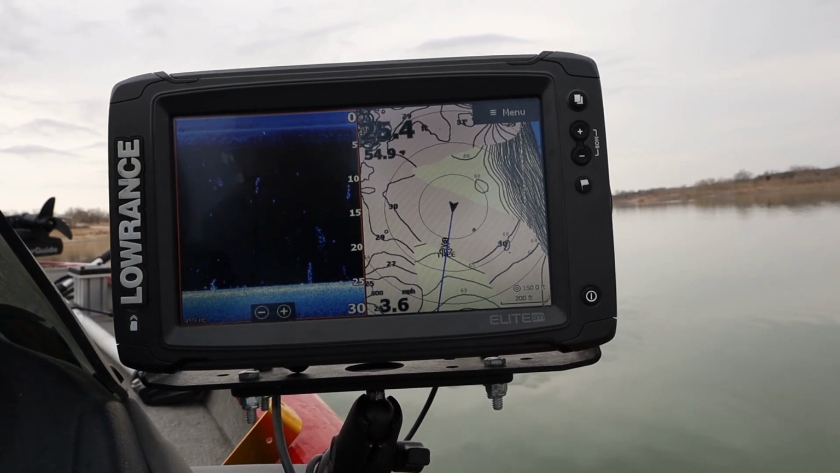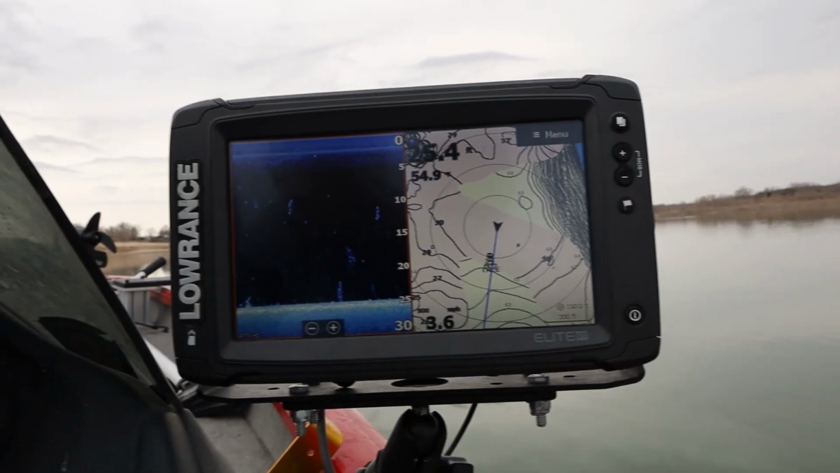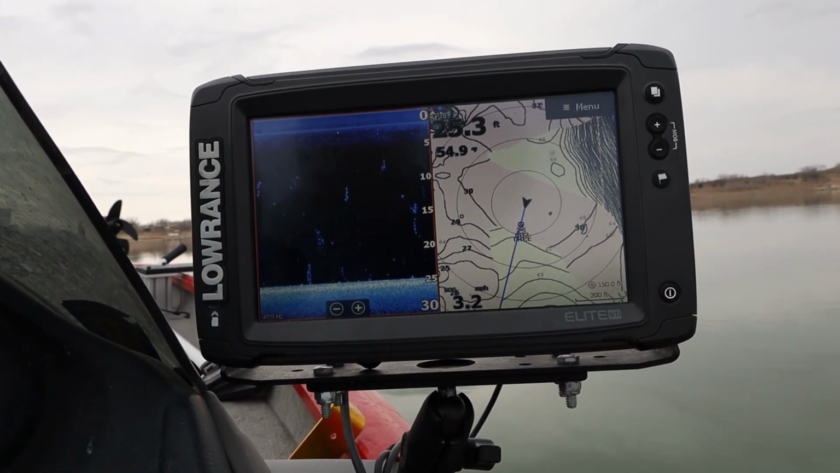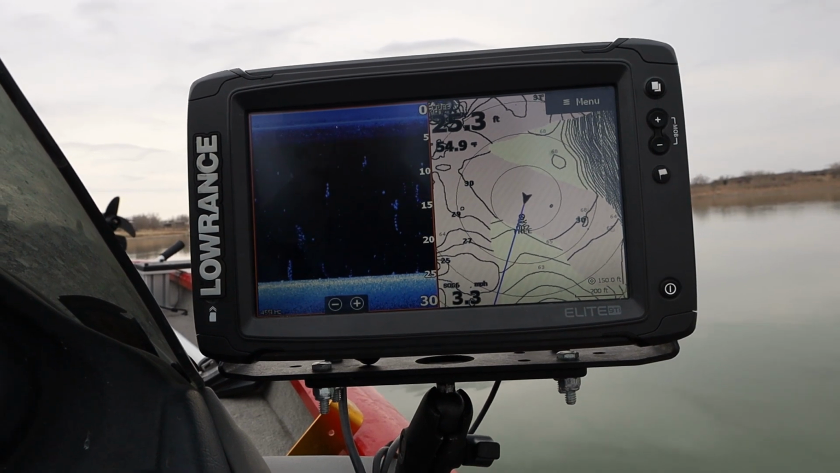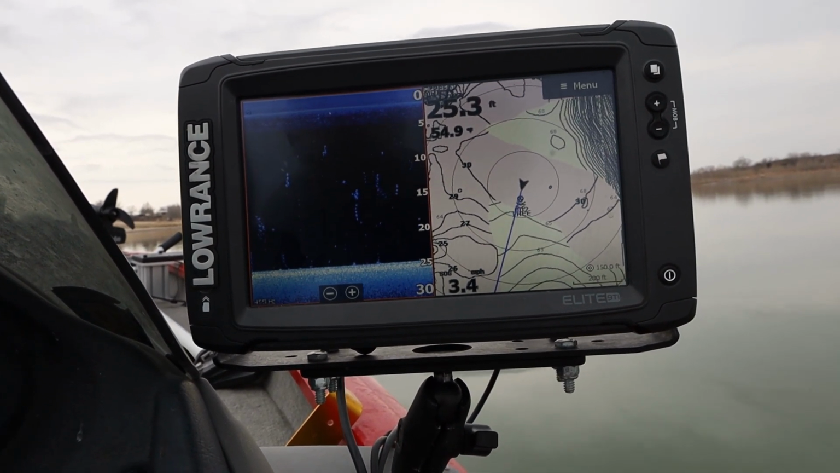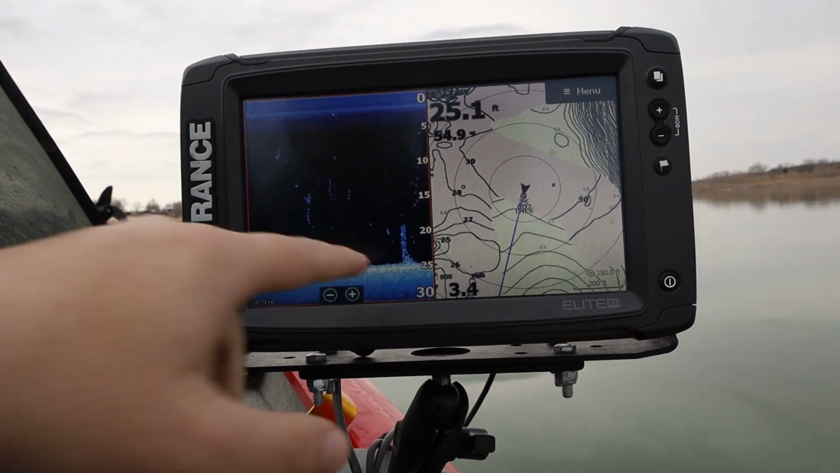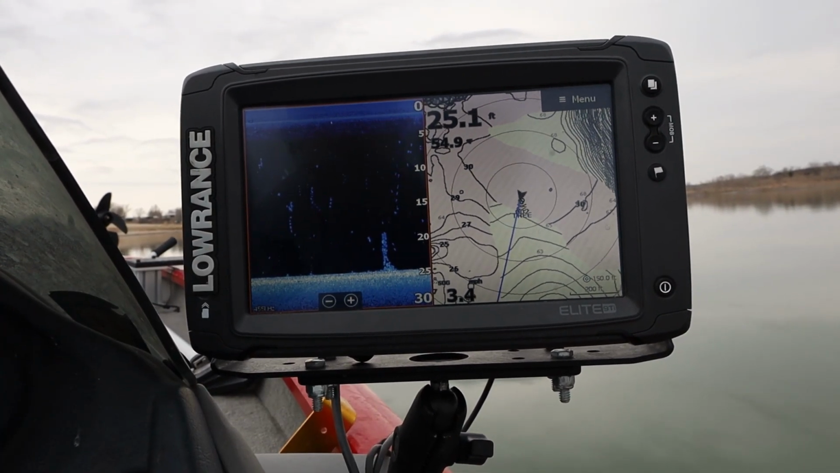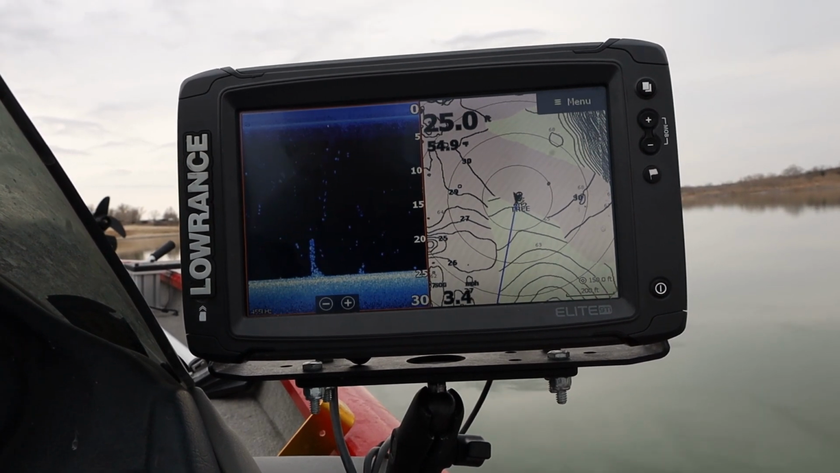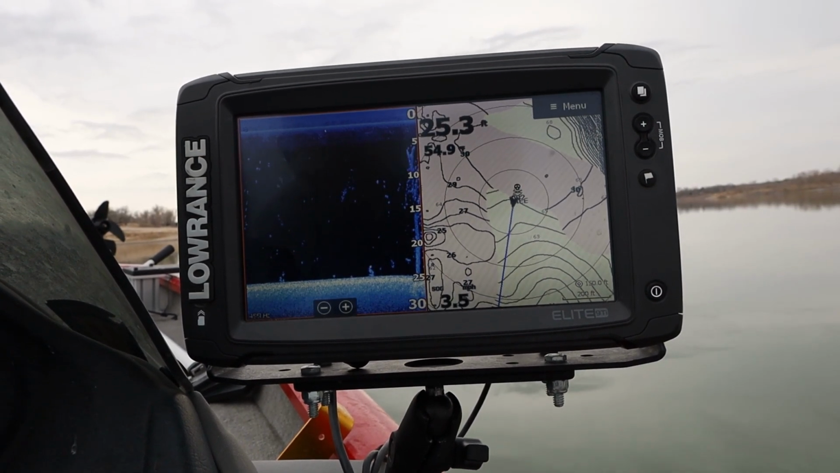So you want to be careful driving over structure, because sometimes that structure is a little taller than you expect it to, and I have hit a treetop or two doing this, but this one I believe is well enough under the water that I shouldn't have any issues. Looks like there's a pole there, and here I am going over the structure, and there it is.